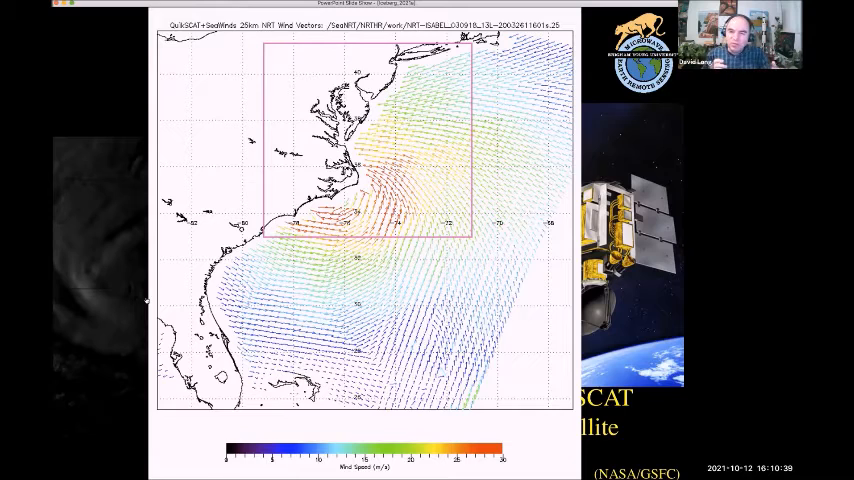You see, the problem with weather forecasting is in order to predict the weather in the future, you have to know where the weather is today. And over the ocean, we don't have very good measurements, especially of wind, which is so important in that.